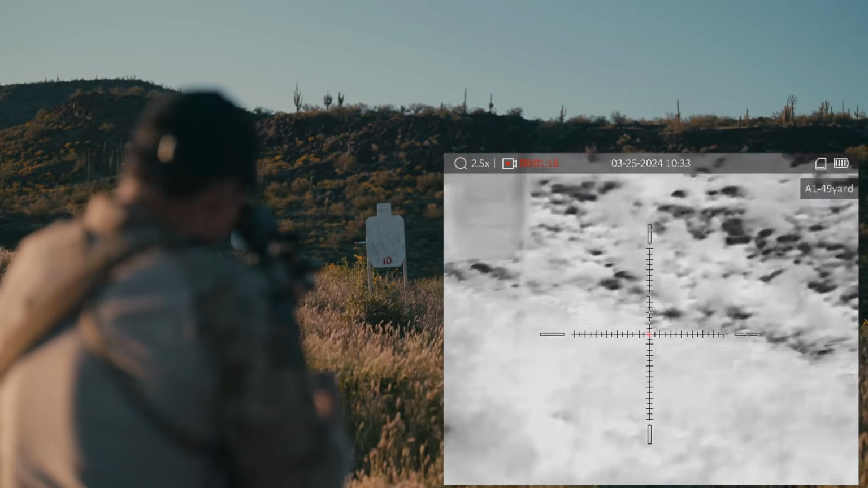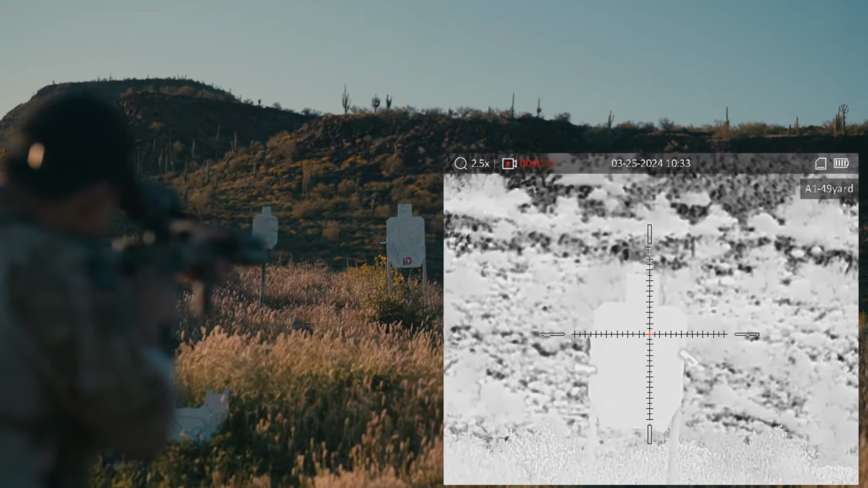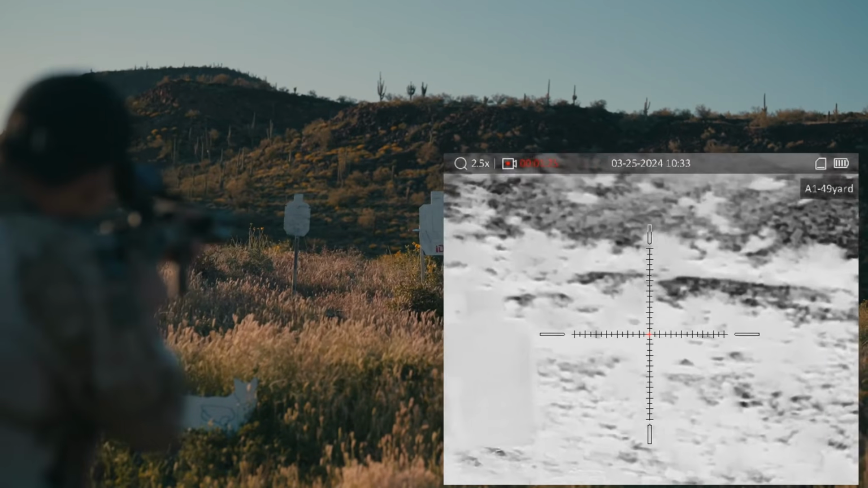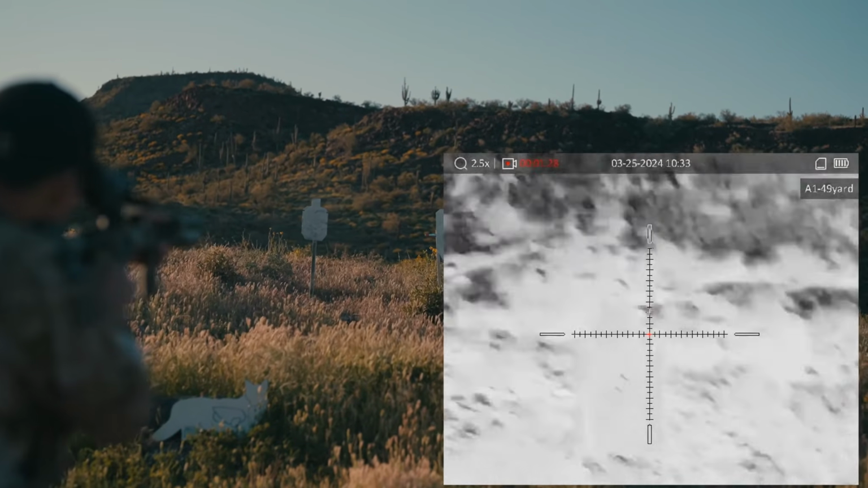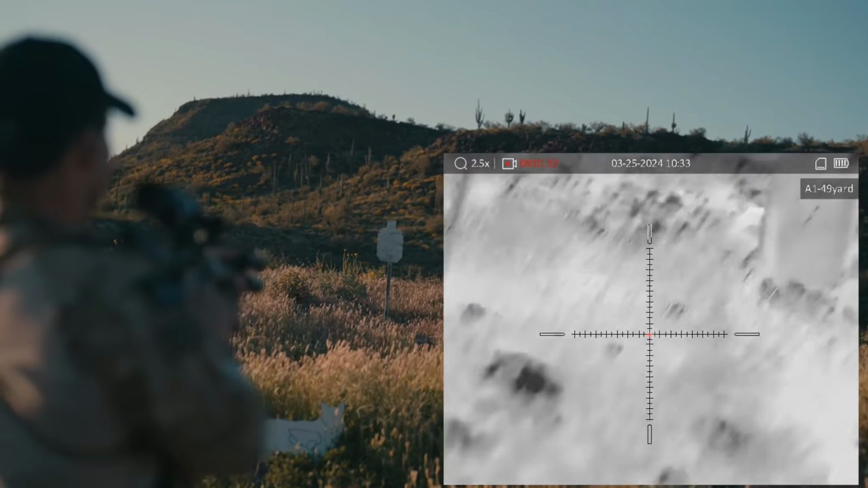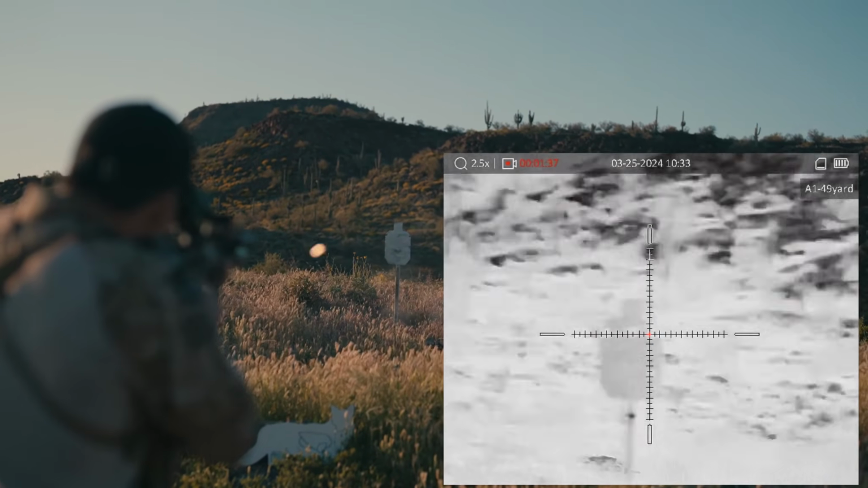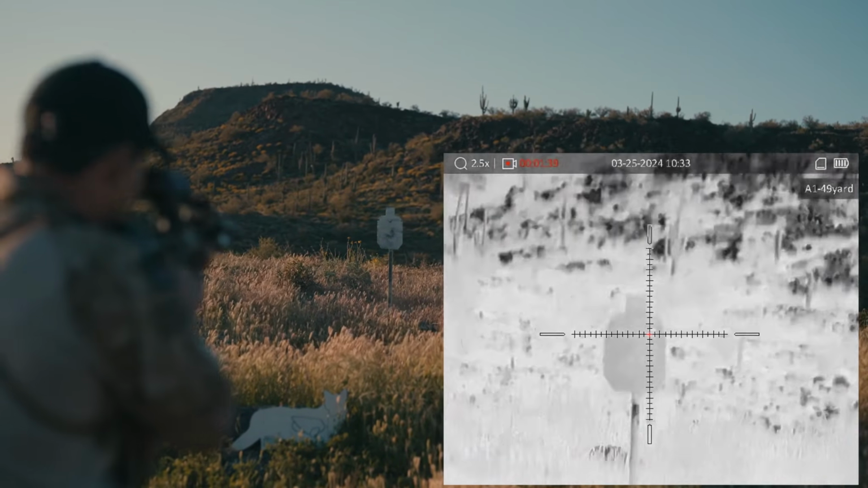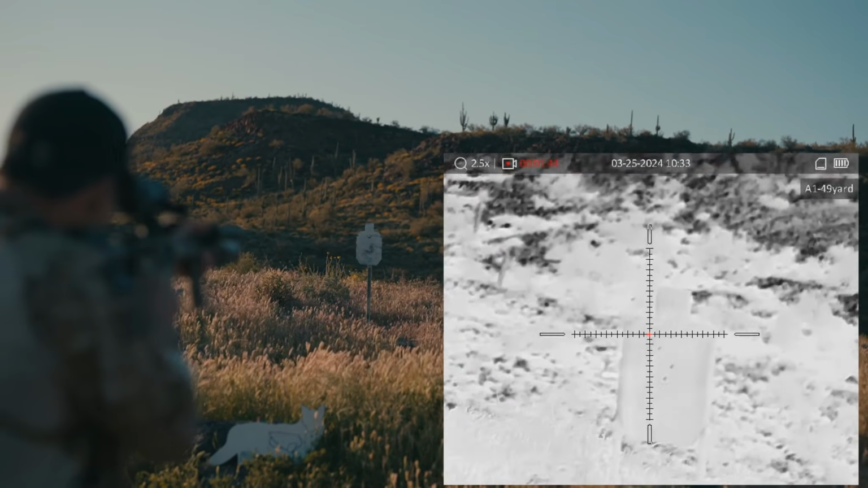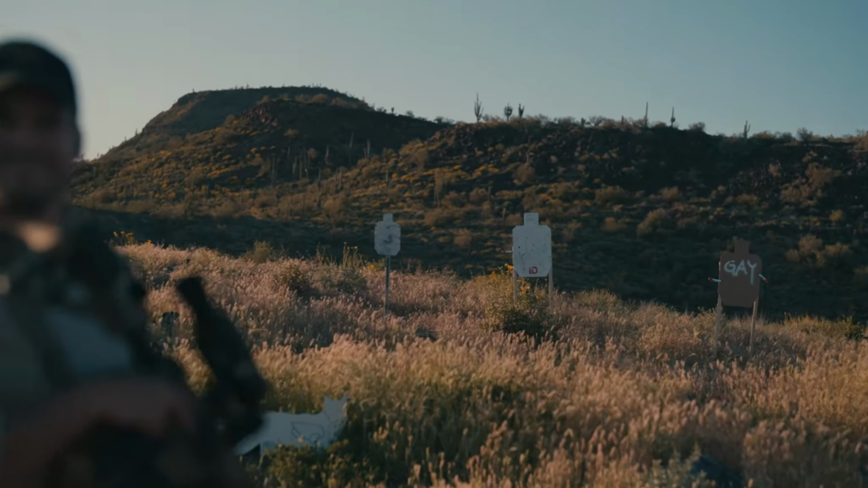I can't see shit. So, I mean, you can kind of see something, but like at a distance, you're not gonna be able to see that. And then we have our infinity target, of course. I mean, yeah, obviously side by side, that's so much better. And then we have our steel, which, I mean, leaves nothing. It's not retaining any heat. So, obviously, infinity target's the way to go.